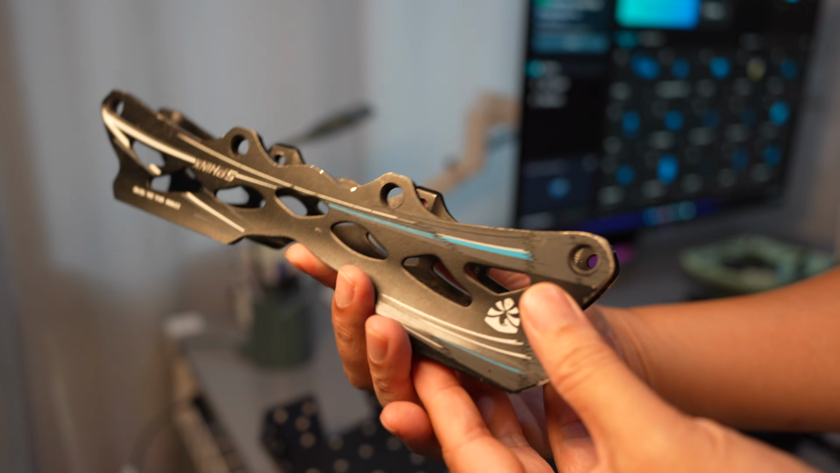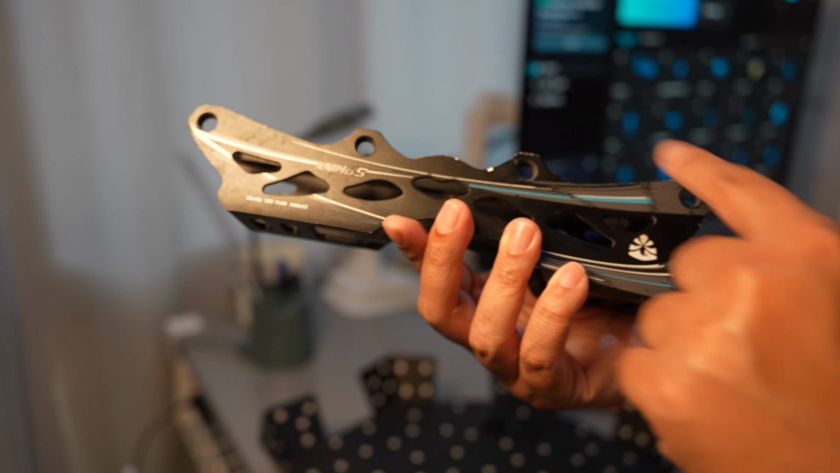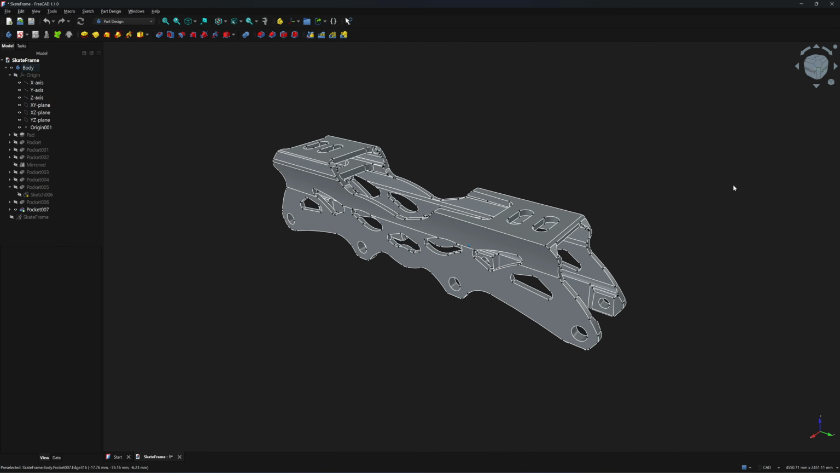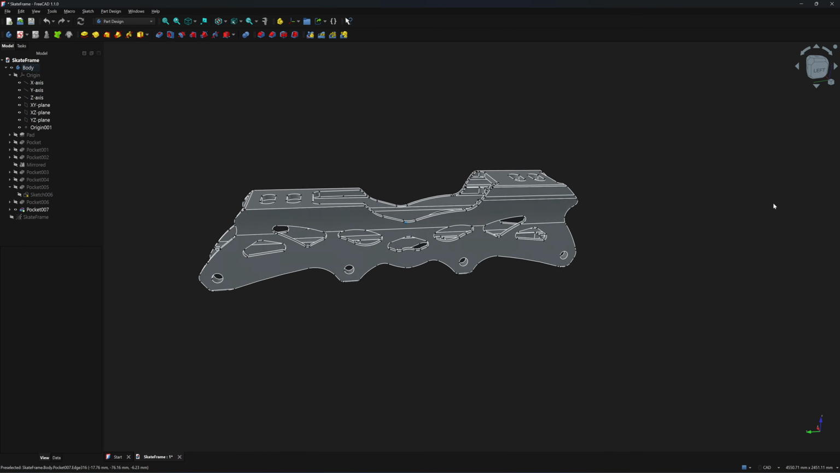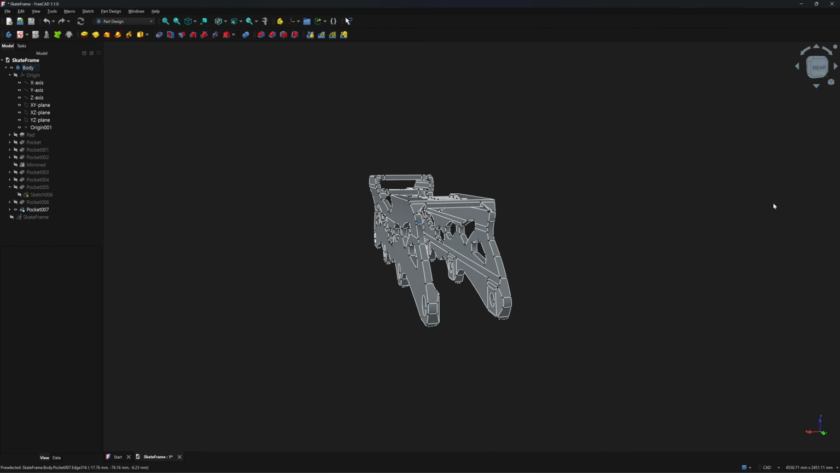Hey everyone, I have found a part that is simple enough to practice basic CAD modeling. It's an inline sketch frame. We will be working in FreeCAD 1.1. A lot of you have asked for a reverse engineering tutorial using FreeCAD, so here is one you can follow.